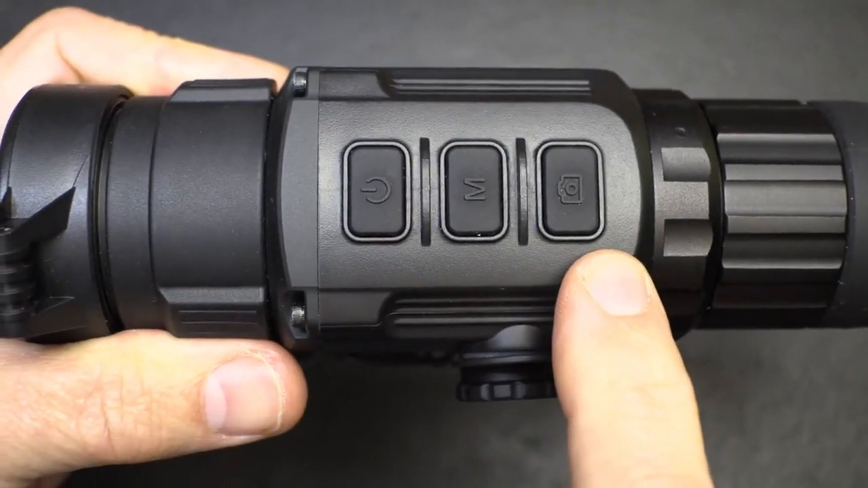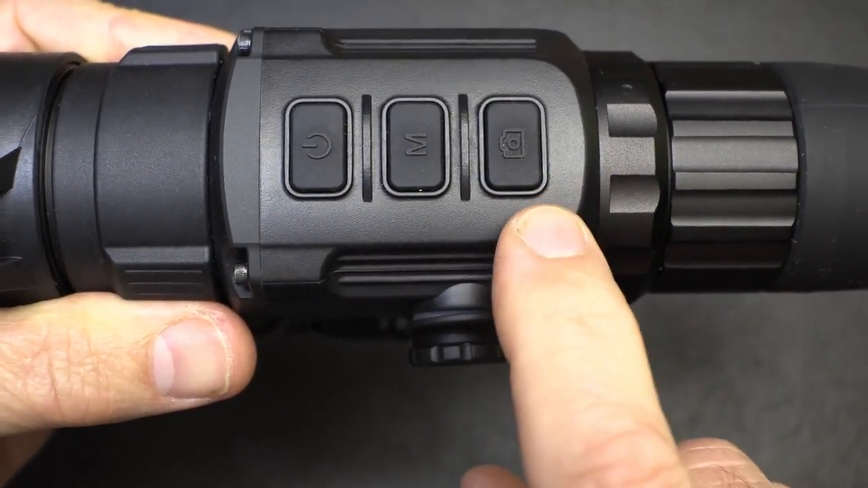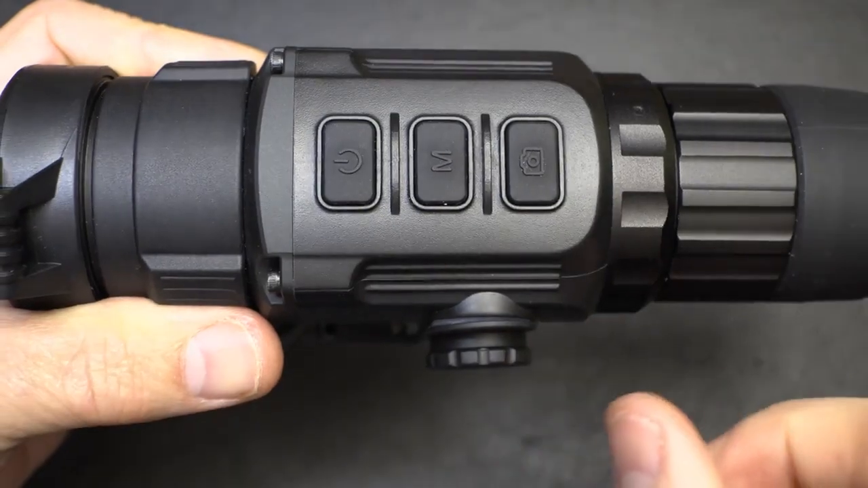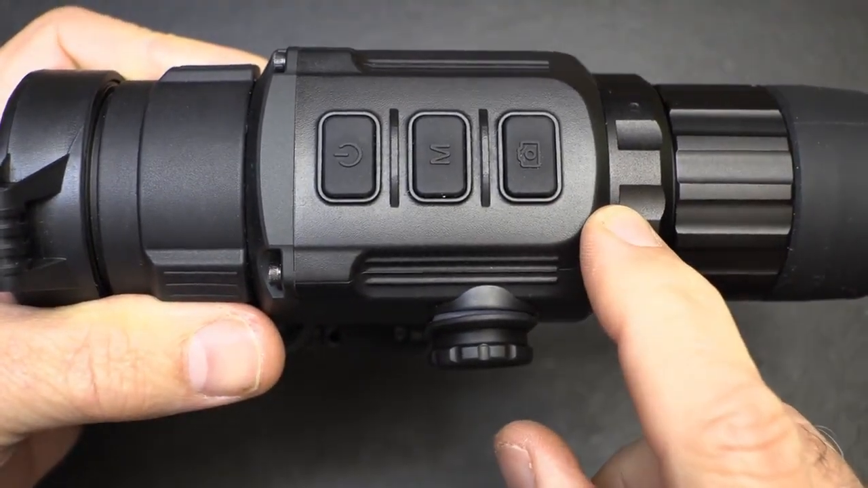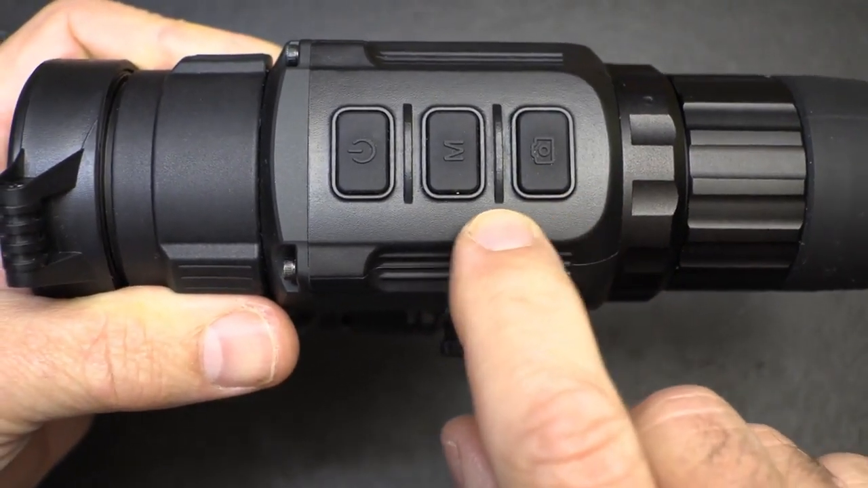We have three control buttons. You have your power on, you have your modes, and then you have your camera or video. Now this will do video. It doesn't do audio. It's MP4 video. It's actually pretty good, and you'll be seeing some examples of that.